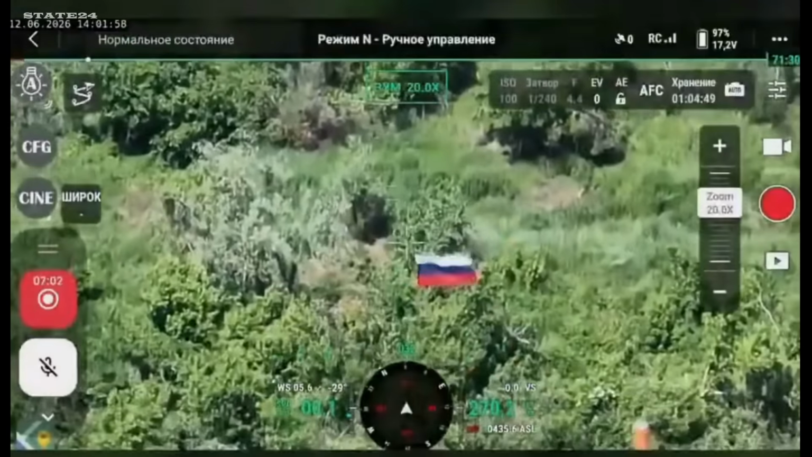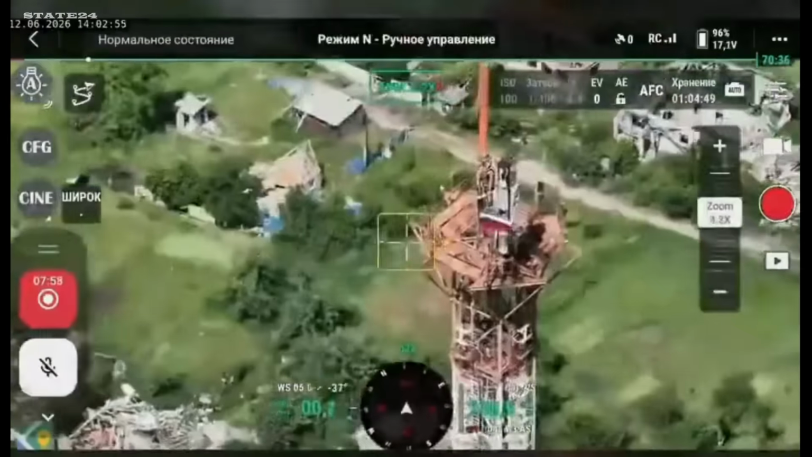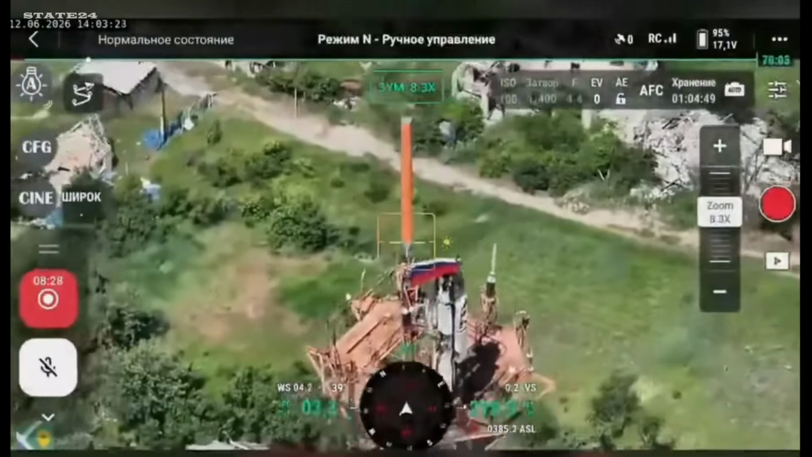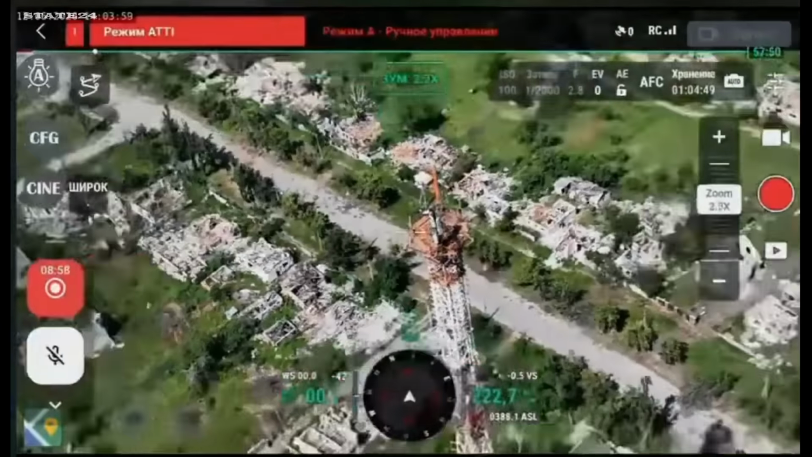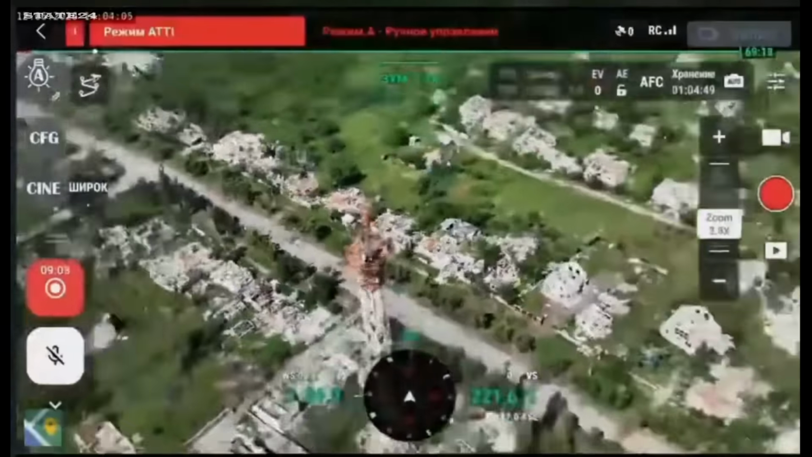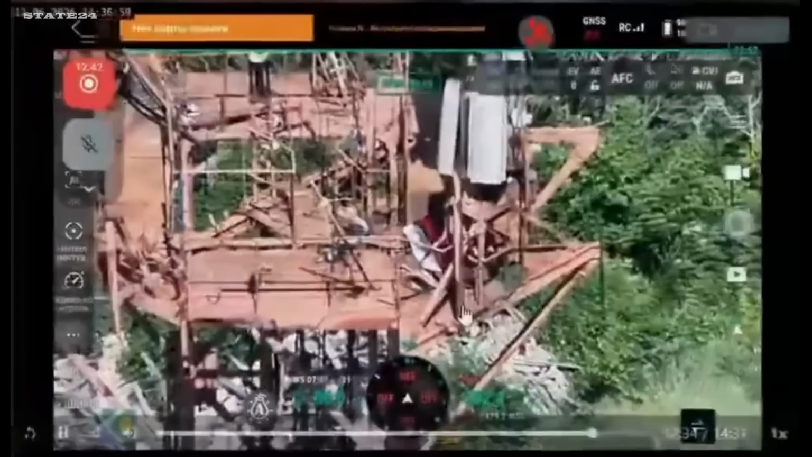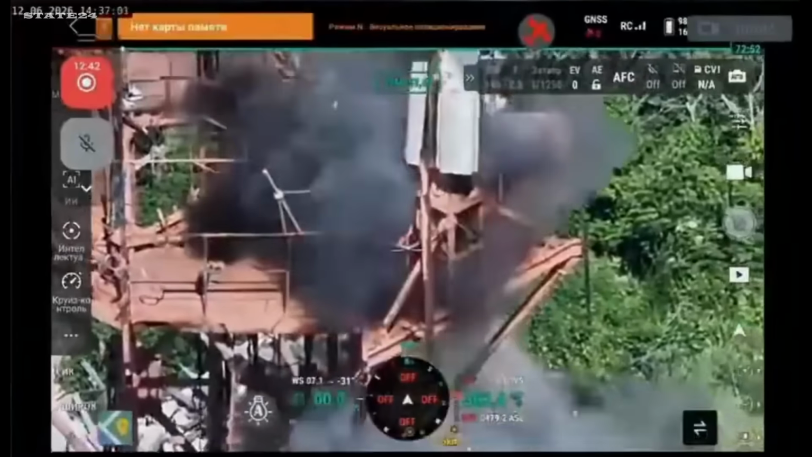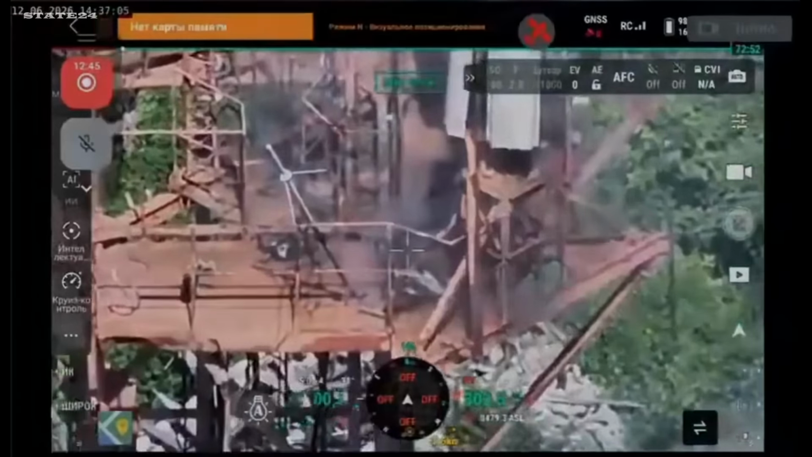This footage shows a Russian flag being carried through the air by a drone toward a tower. A Russian drone operator was attempting to place the flag on the Kupiansk TV tower. The entire operation was tracked by a Ukrainian reconnaissance drone. A Ukrainian drone operator hit the flag with a precise munition, setting the cloth on fire and removing it from the tower.